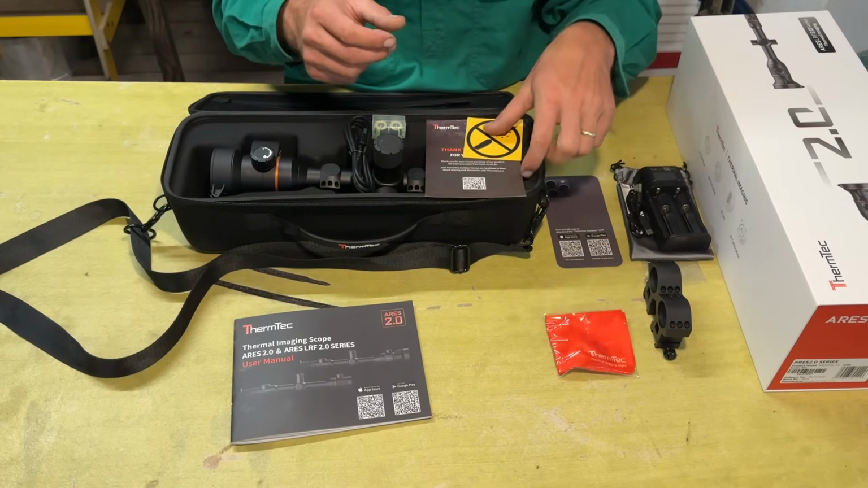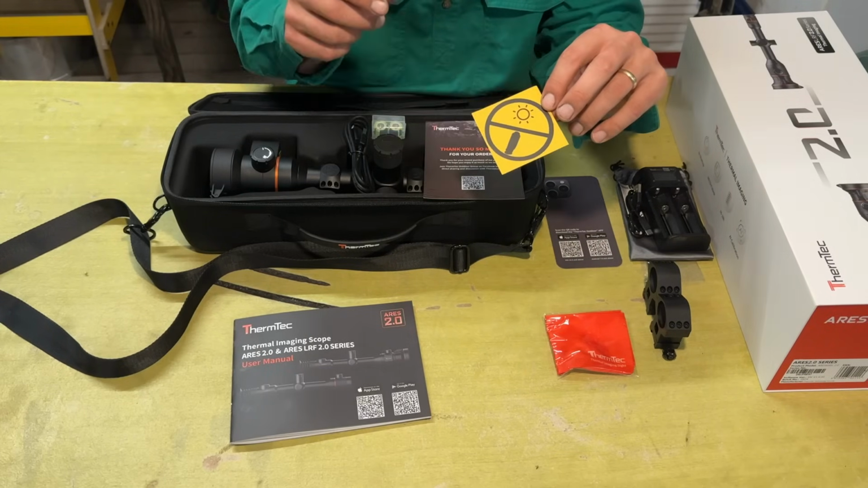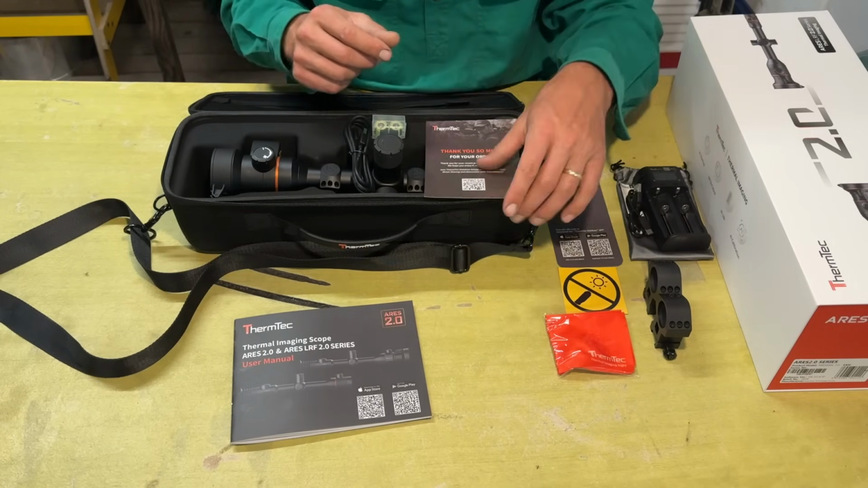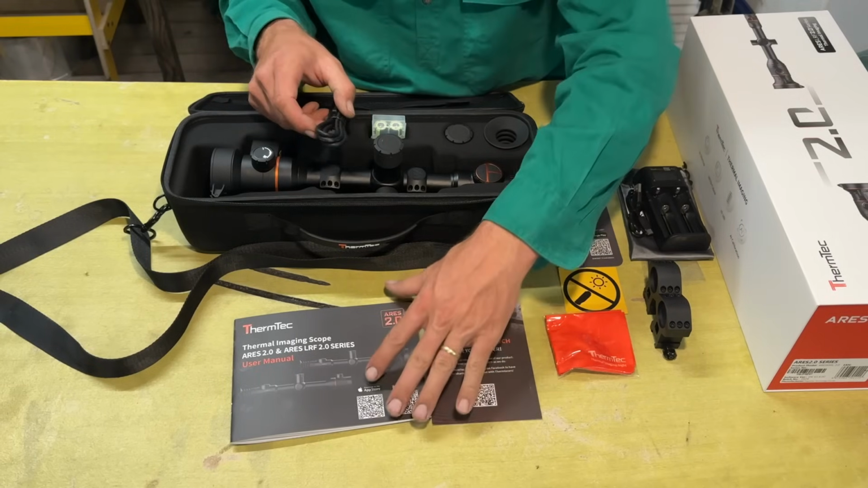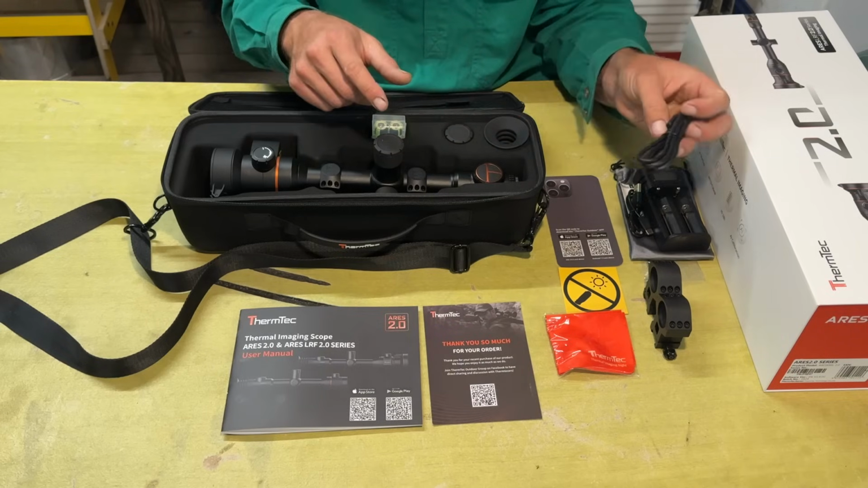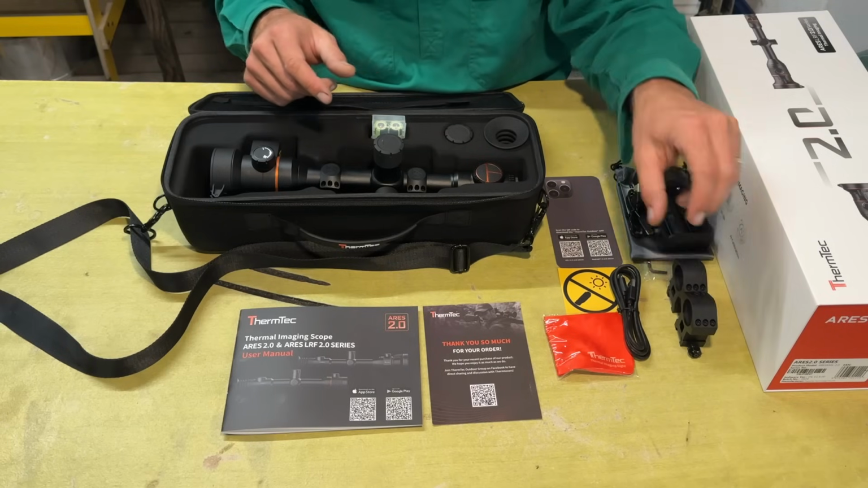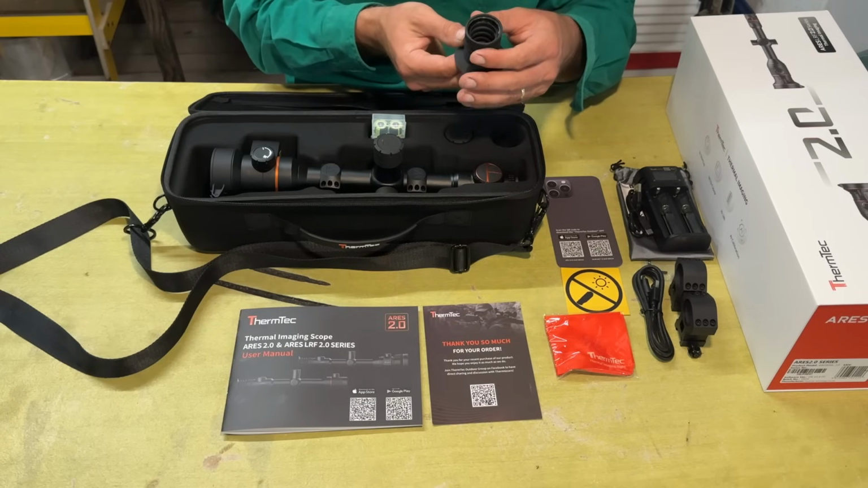We've got a lens cleaning cloth. Also got a little card here saying don't look at the sun with the thermal because you will ruin the sensor in it. Just another little thank you card for purchasing the scope. Also a USB to USB-C data transfer cable for transferring your videos and photos off the scope. We've got a nice magnetic eye cup here.